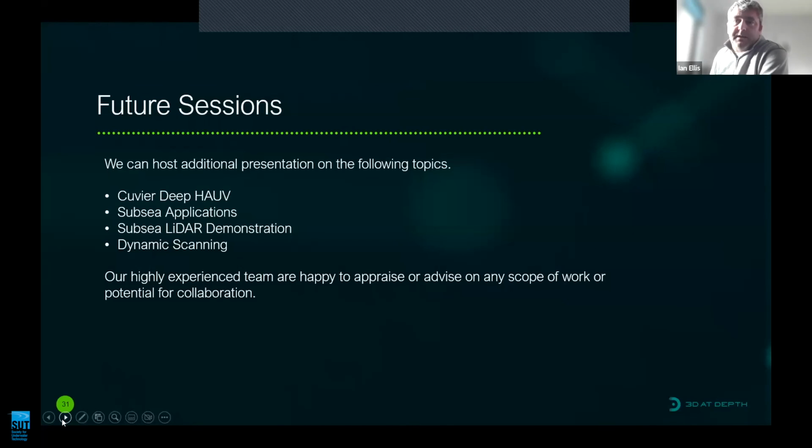There are many more applications across industry. You may be interested in our science and research or archaeology. We're happy to host additional sessions or to present in person as required. So with that, I'll hand back to Joseph, and we'll see if anyone wants to ask me about LiDAR.